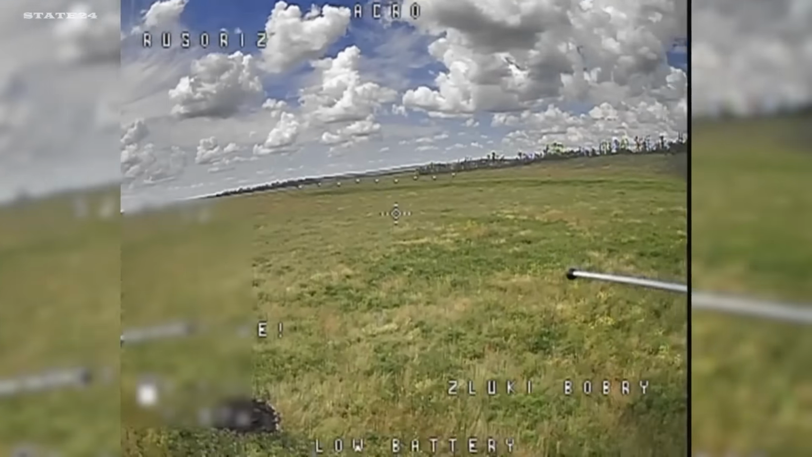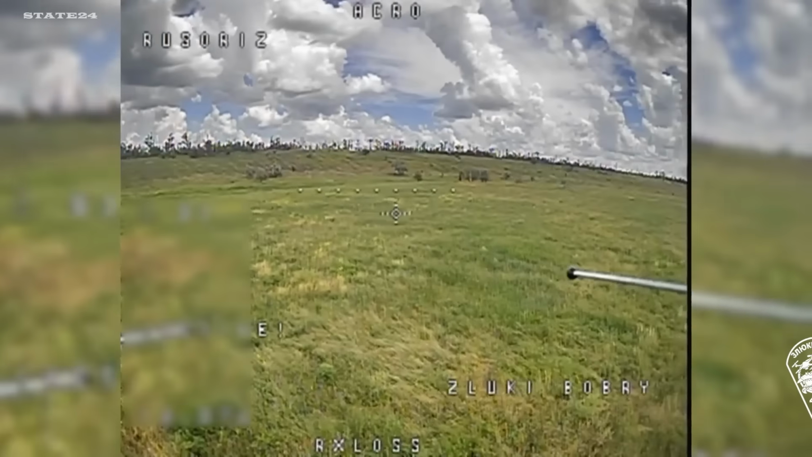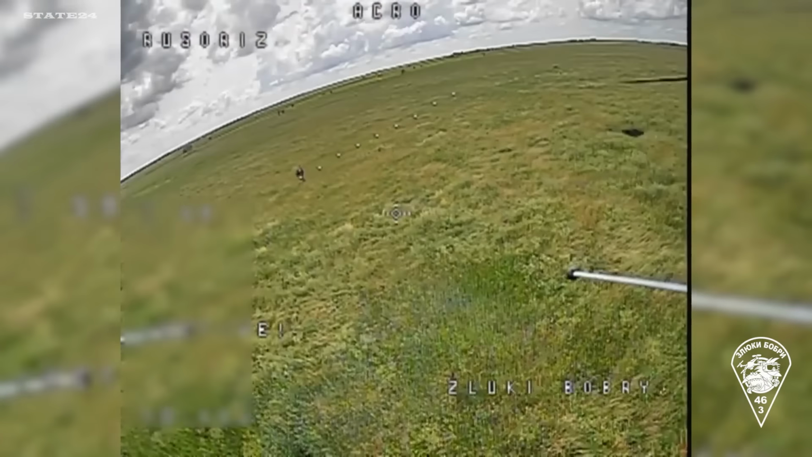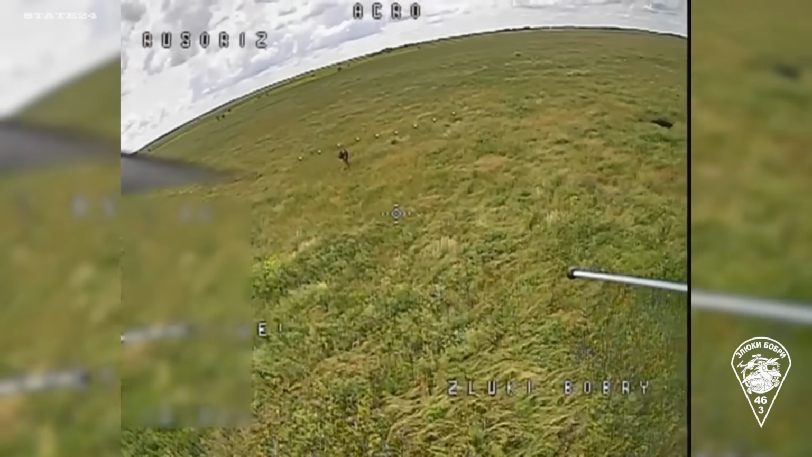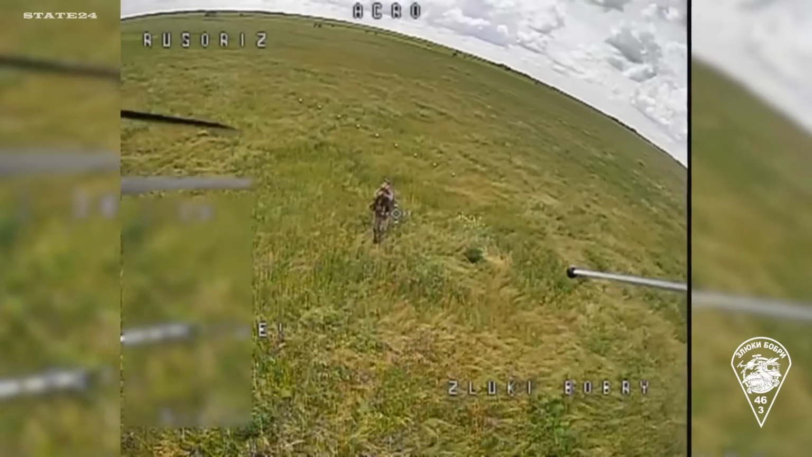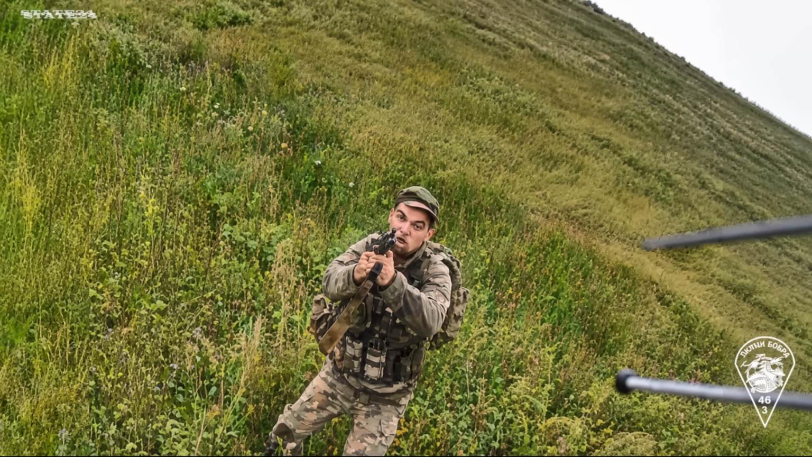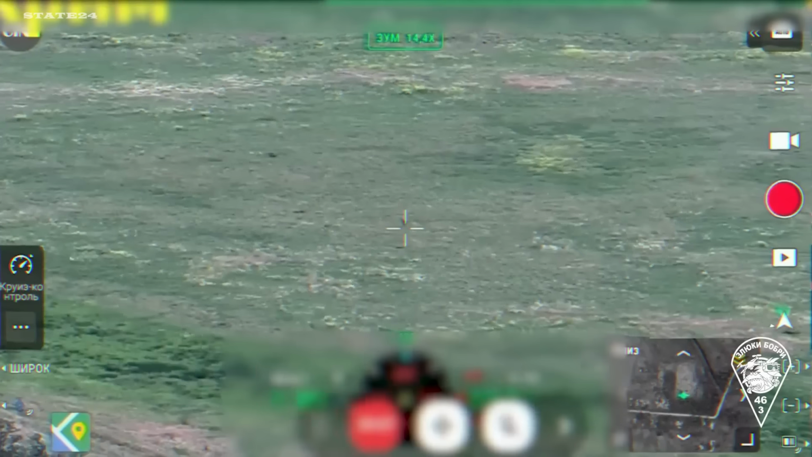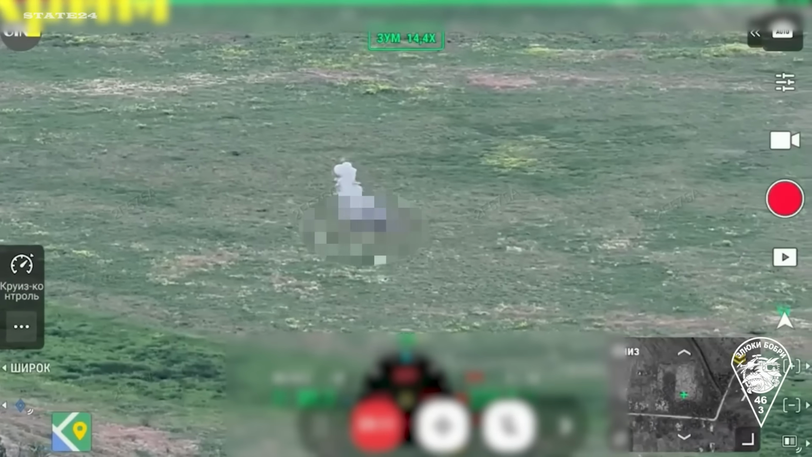This footage shows a drone operator scanning open terrain and initially finding nothing. But while maneuvering back, the operator suddenly spots a Russian soldier only a few meters away. The soldier appears unaware of the drone. By the time he notices it approaching, there is no time to react.